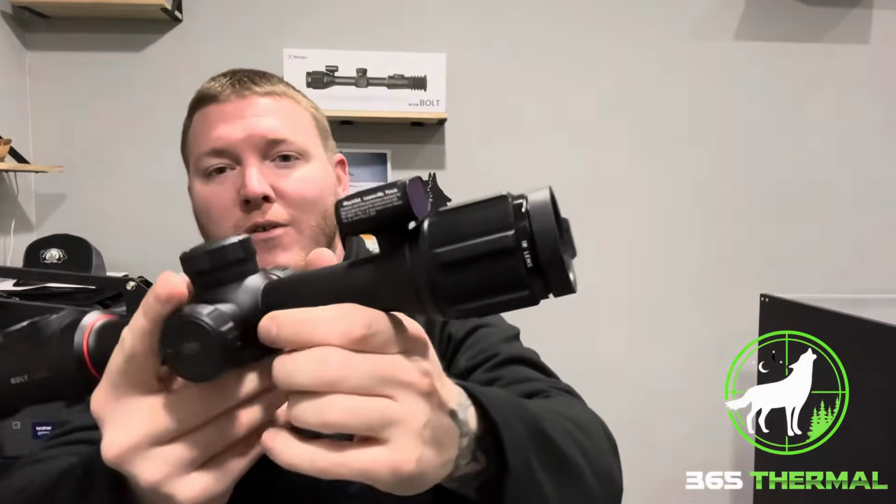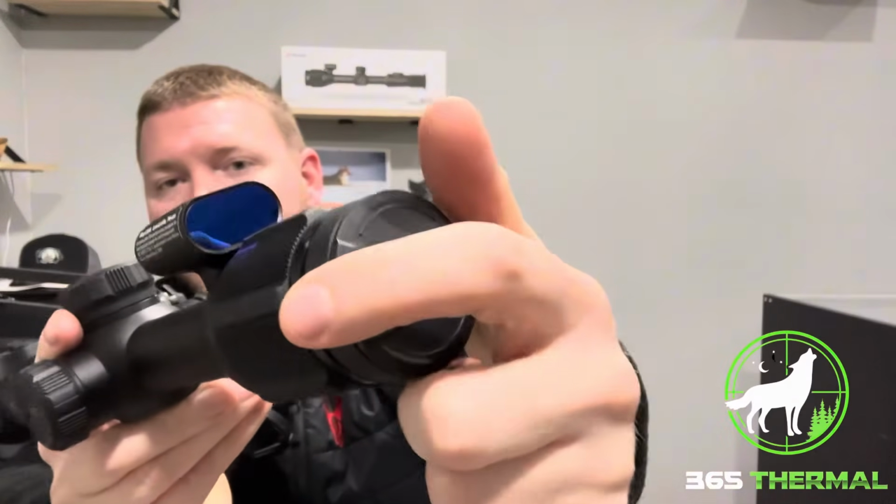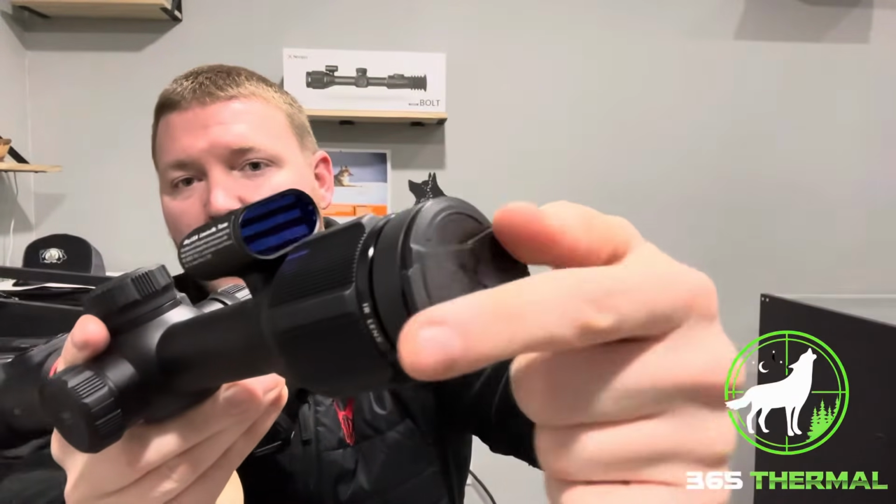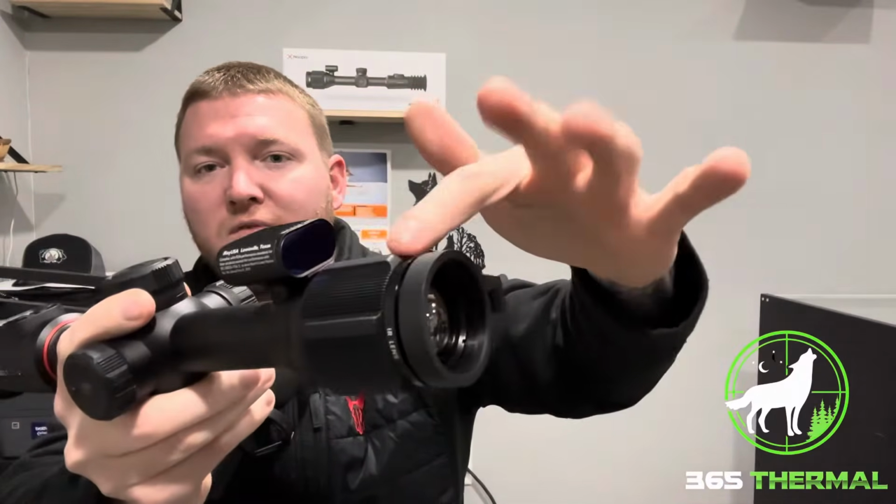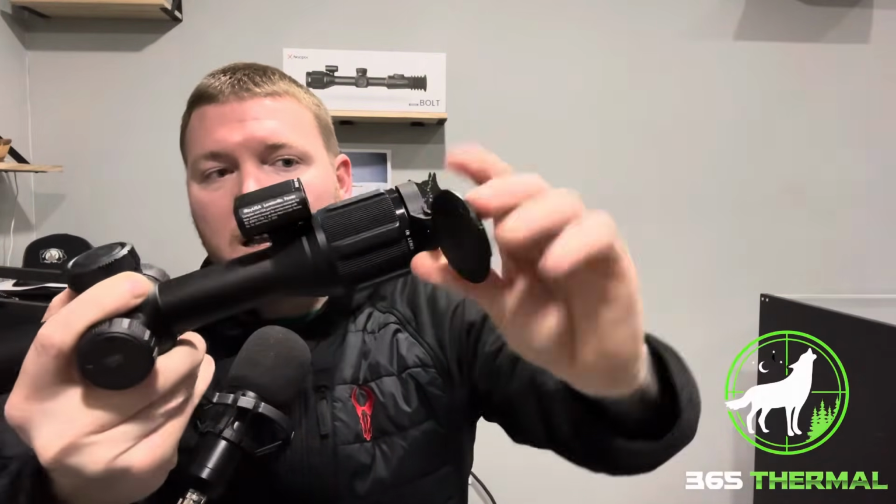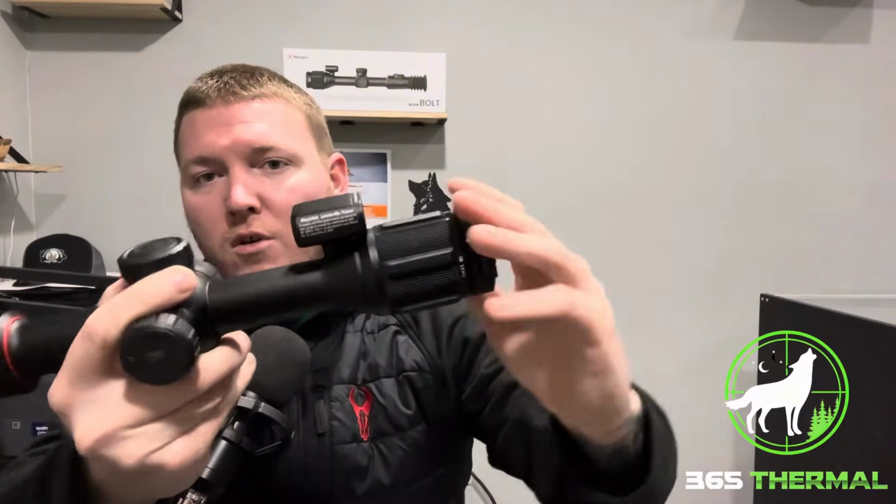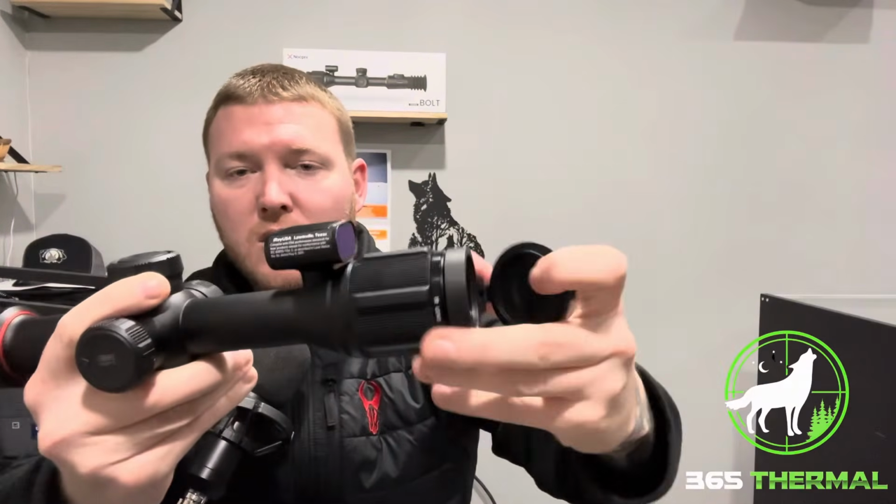First things first, we always start at the front. So we have your objective lens. You heard that snap in right there. It does just pop in and out, and it does snap back into place. Now with the laser rangefinder, you don't want that on top, but you can rotate that to either side if you'd like. If you want it on the right side, or if you want it on the left side, you can put it to the left side. So that's always nice. I like that a lot better than the fixed ones.